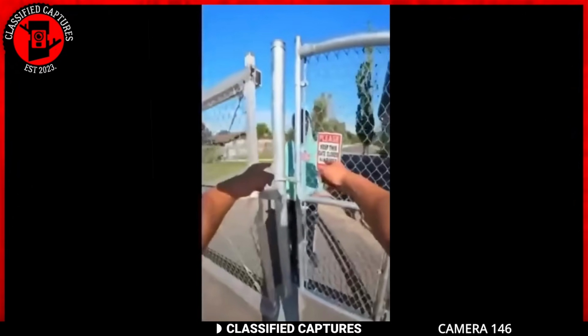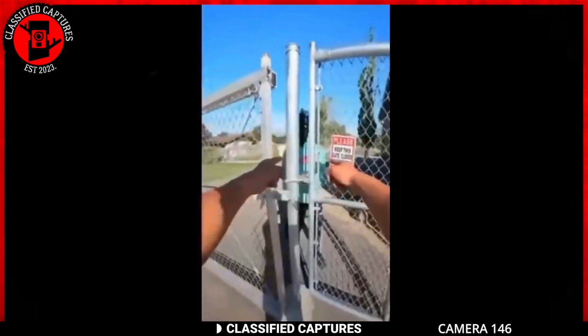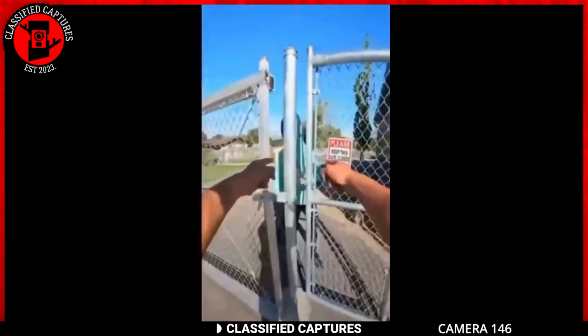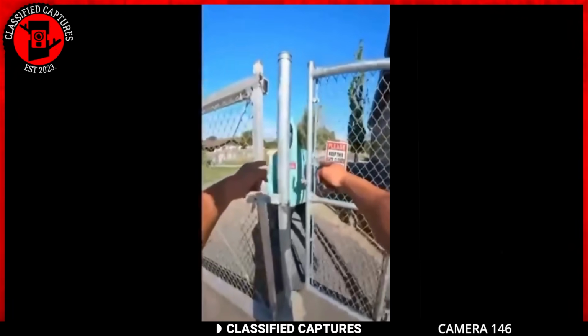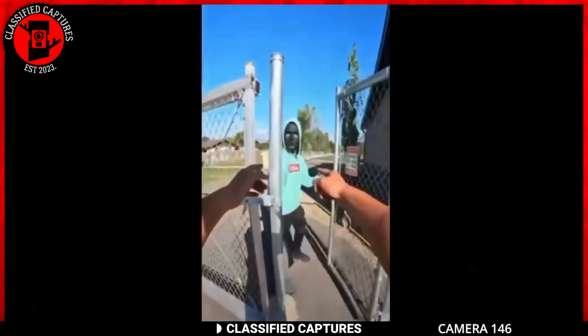So what do you do? You stand there, staring at your chaser from the other side, feeling a sense of relief and teasing him a little. But then all of a sudden, he simply opens the door on the fence and steps through. The fence wasn't locked at all. What would your next move be in this situation?